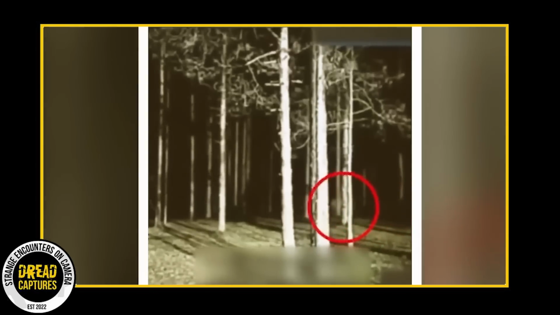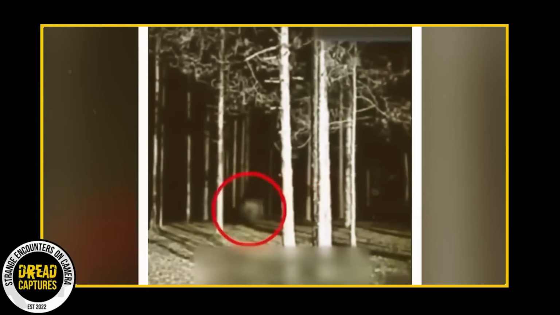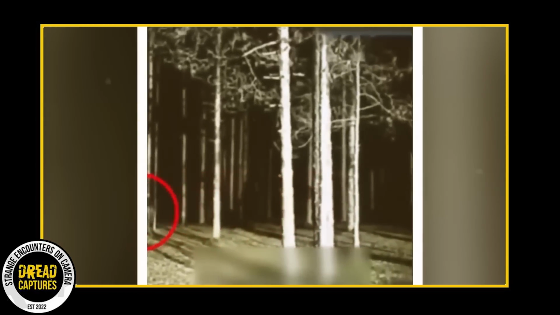And guess what? Things got even weirder. When we zoomed in, it looked like there wasn't really anything there. Just something that looked like mist or smoke moving quickly. And considering how fast it was going, that's pretty wild. So what's going on in this video?